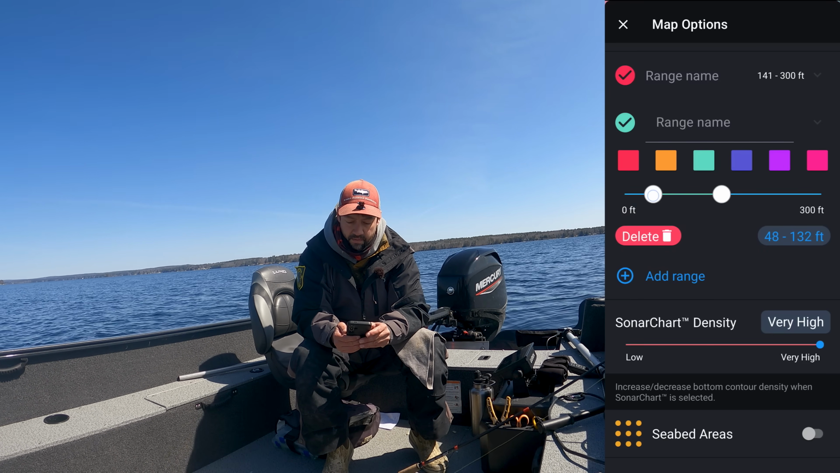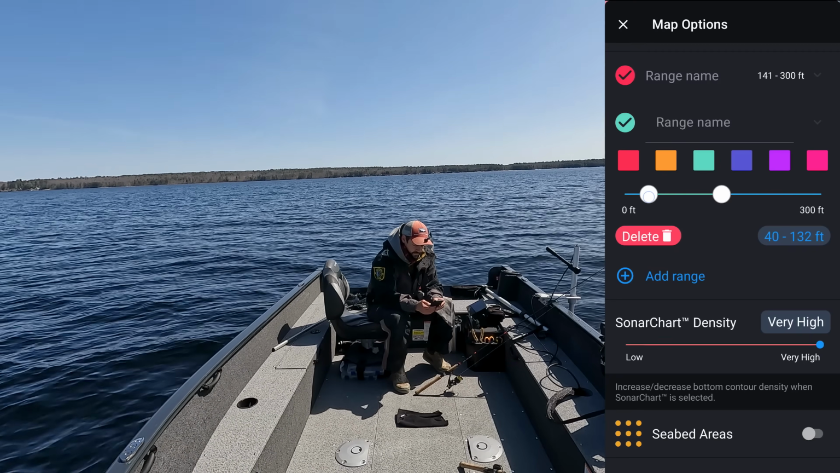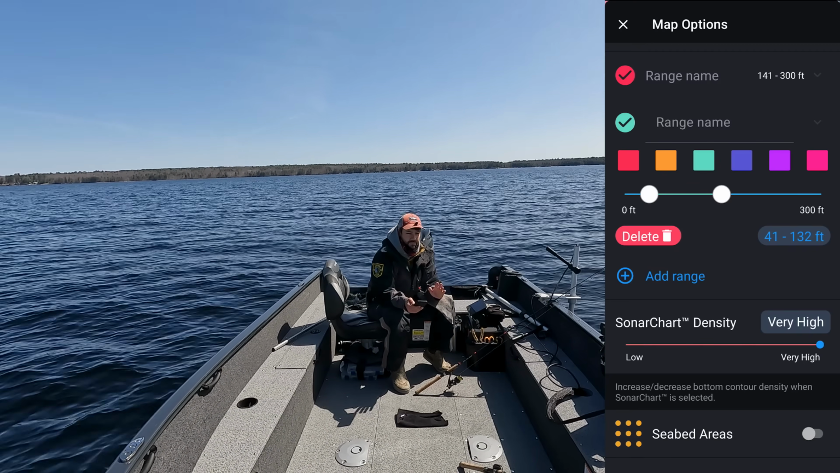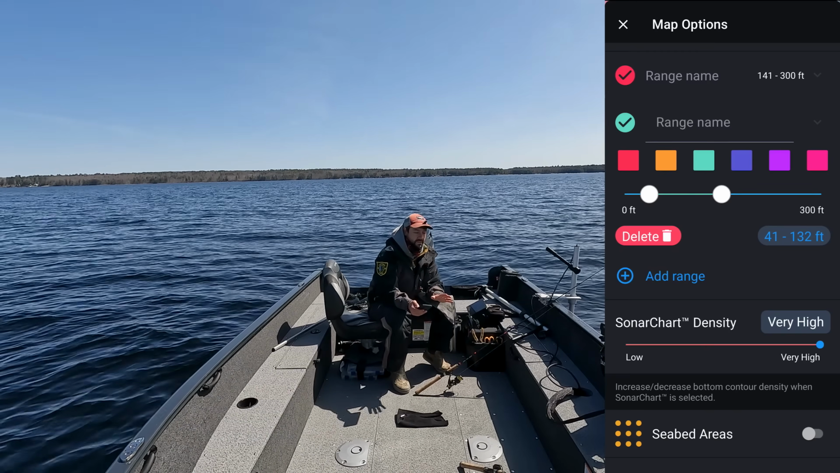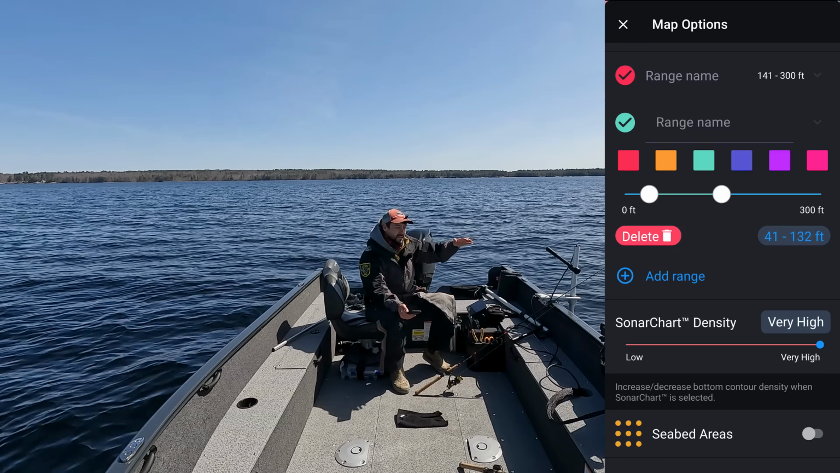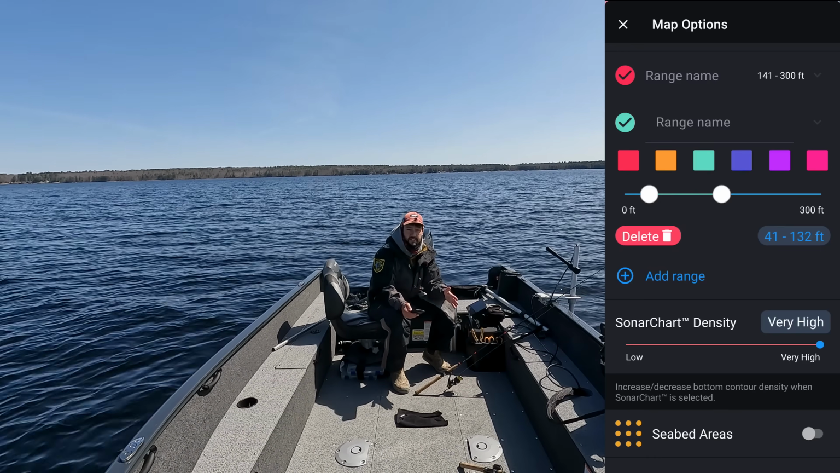To about 40. That's what I like to do. Anywhere in those areas, 40 to 132 are really, really good jigging areas. Even on Lake Winnipesaukee where there's smelt, you can go as slow as 30 if you were ice fishing there last.